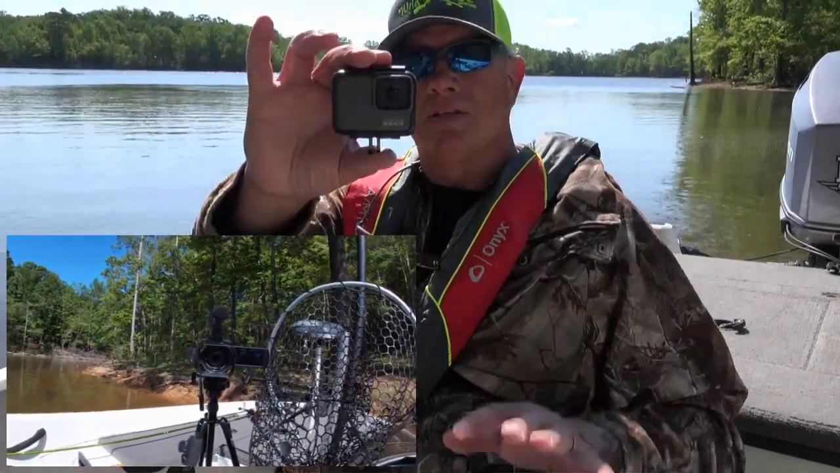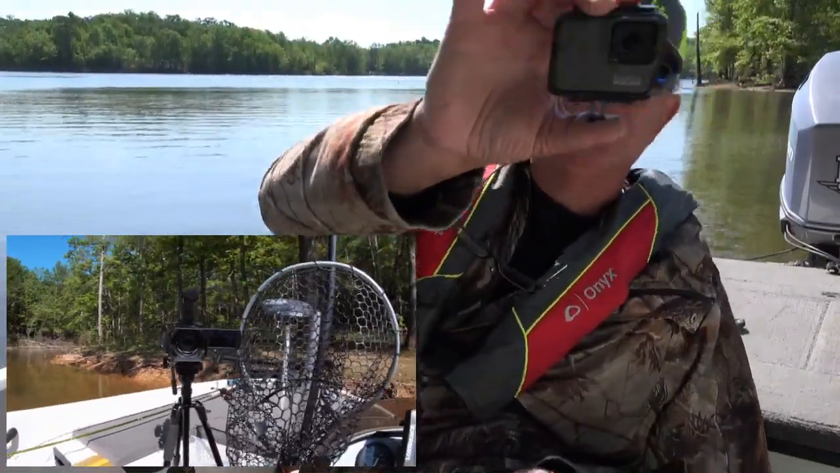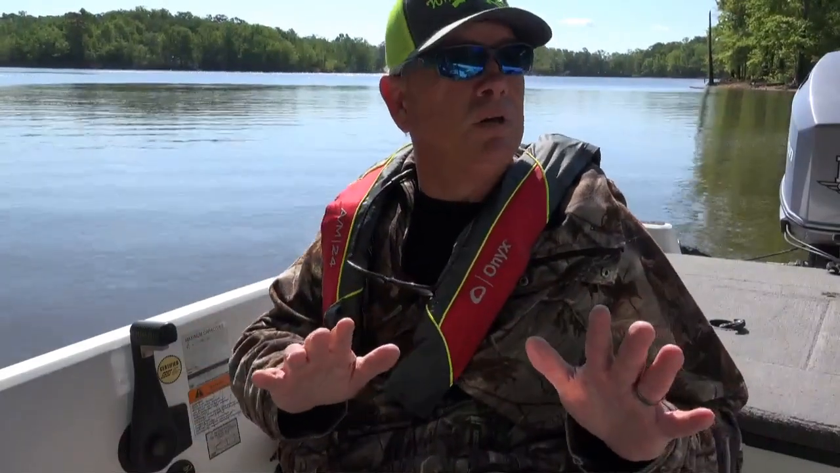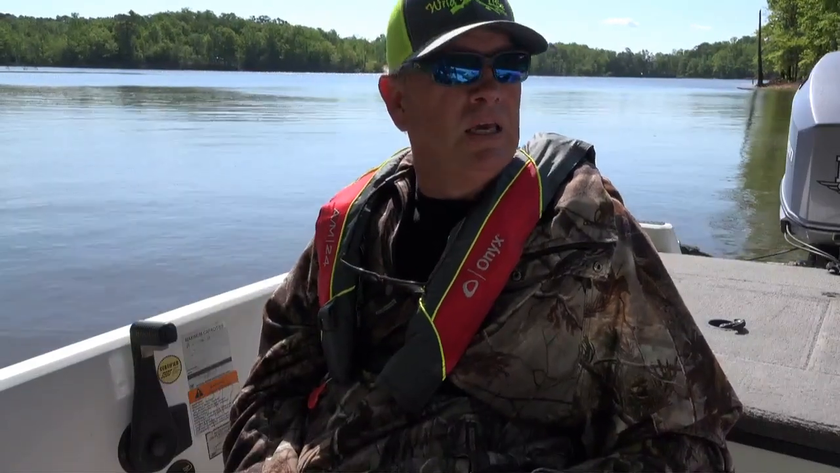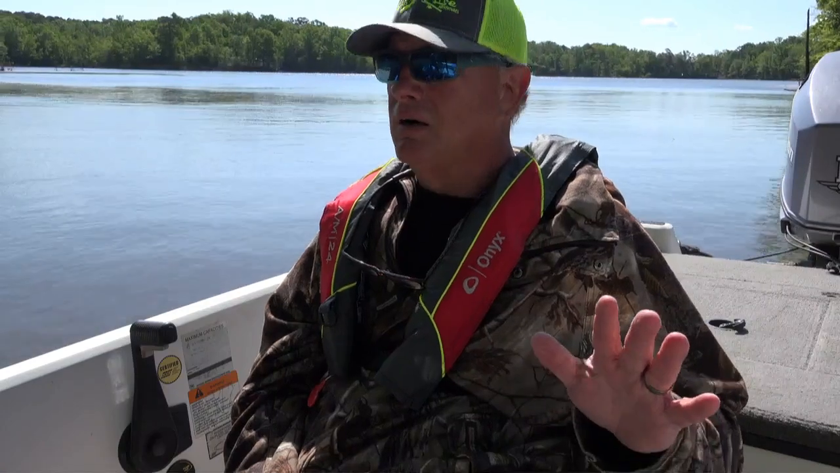There it is. I'm excited about that today. Got the shotgun mic on the top, so hopefully that cuts out some wind noise. If you can hear in the background, the wind is puffing pretty hard today, so I elected to come up Beaver Pond Creek. Hopefully I'll be a little more protected up here in the creek than out on the